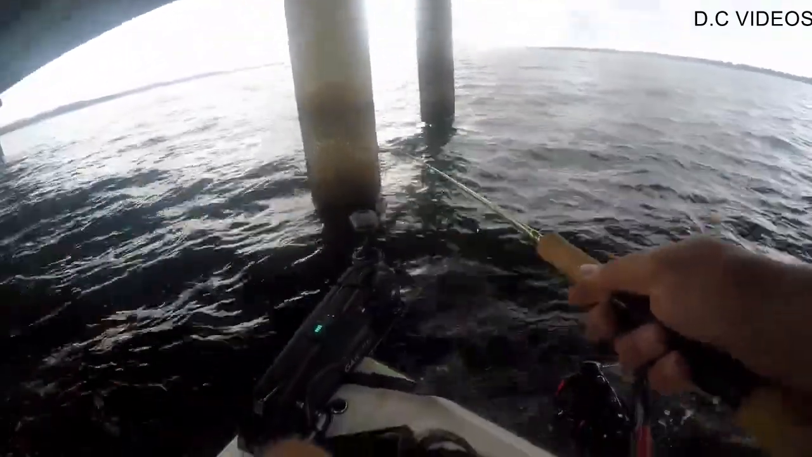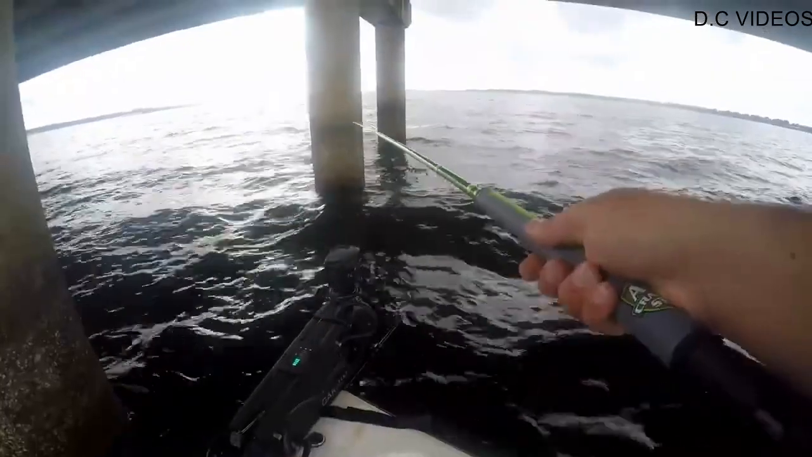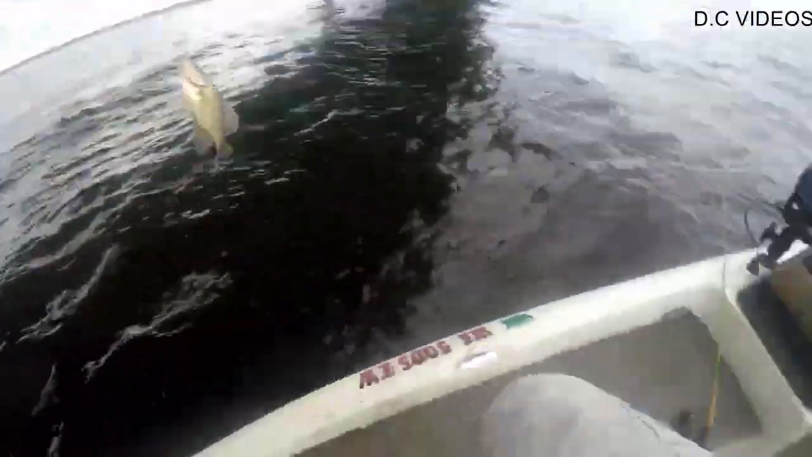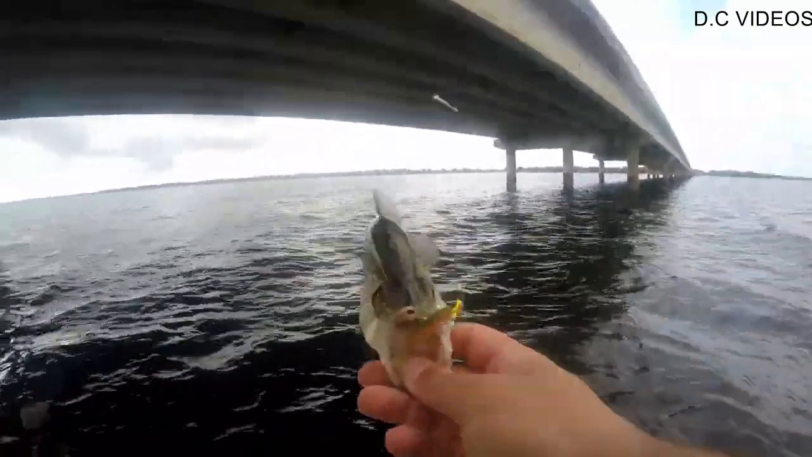And this spoon doesn't work because it doesn't look like they're super aggressive. We might have to go back to jigs. There he is. Finally got him. Ooh. Is that a black nose? I think that's my black nose. That is my first Mohawk crappie I've ever caught right there.